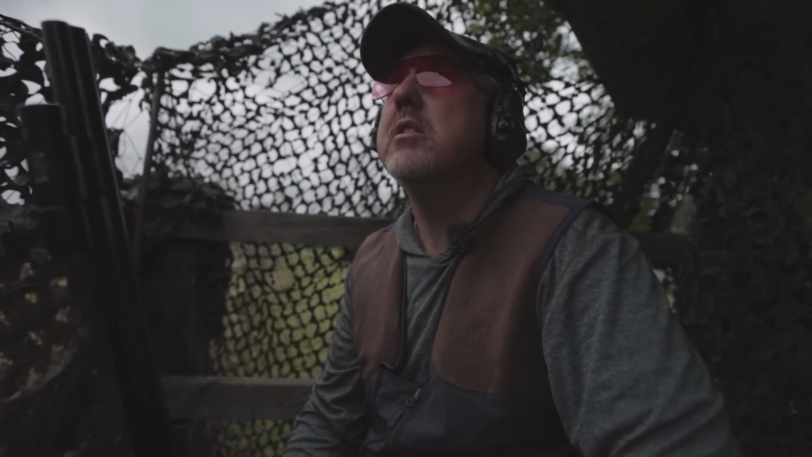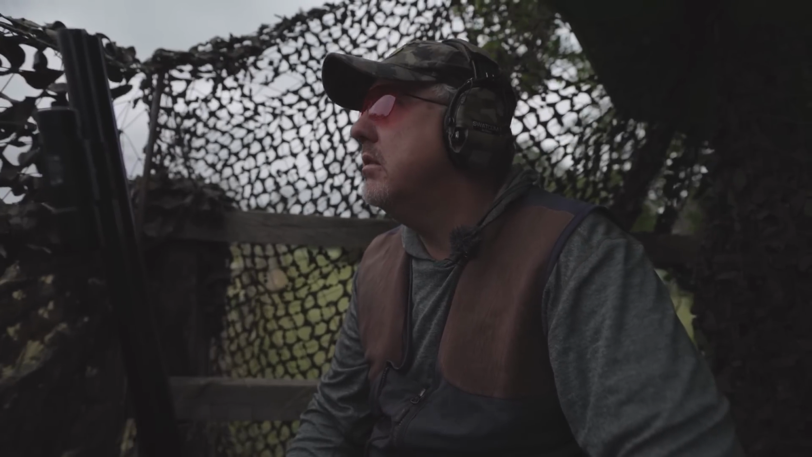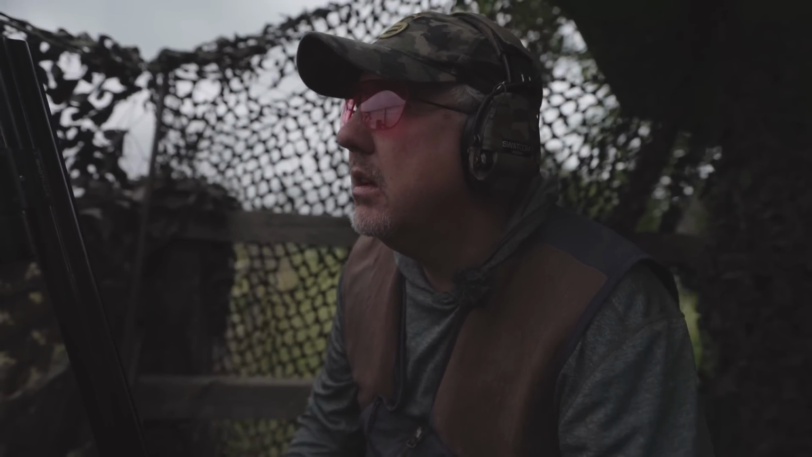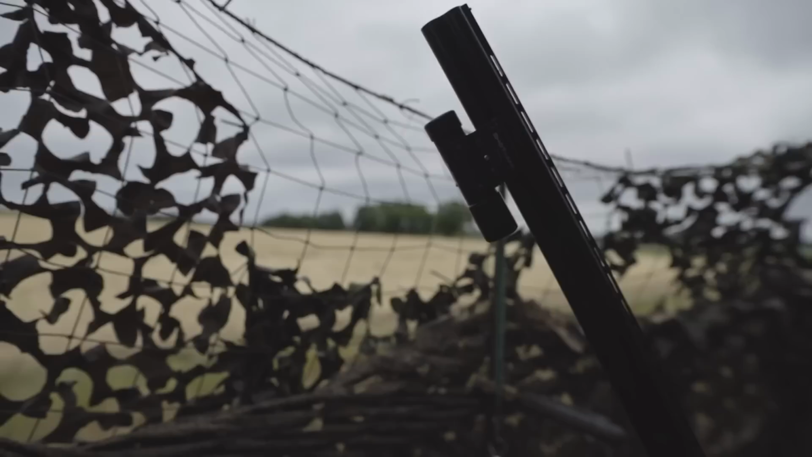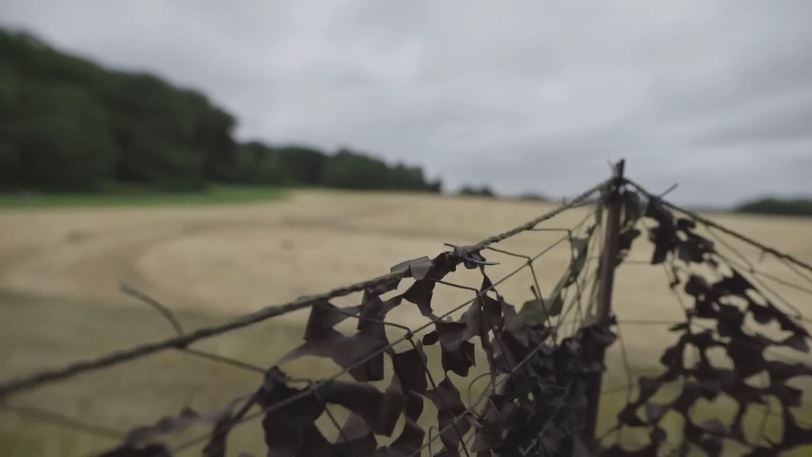It's a good shooting day, it's overcast, we've had a little bit of drizzle, it's a good wind, so couldn't ask for more really. There's one coming now, I think he is going to come as well. Yeah, look at that, that is going to come in lovely.